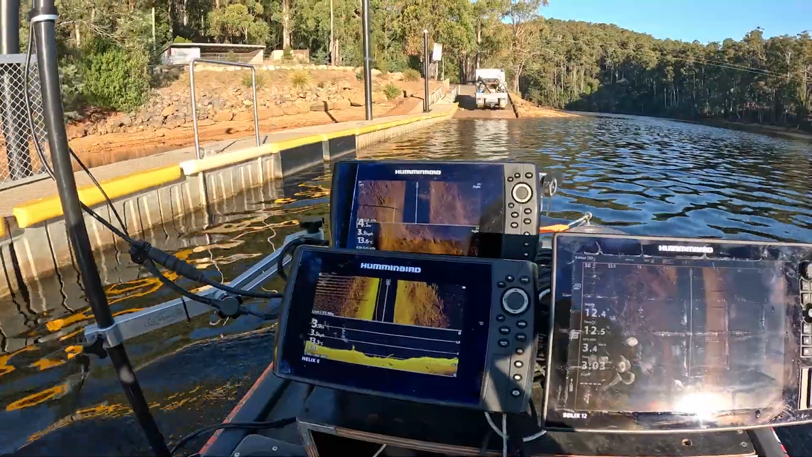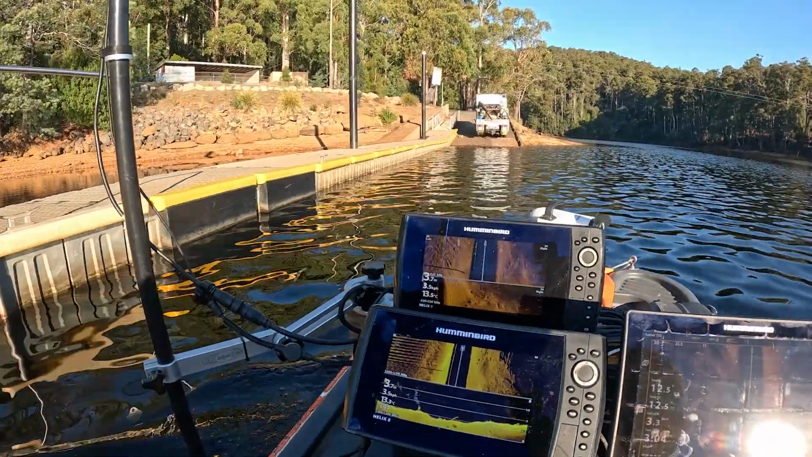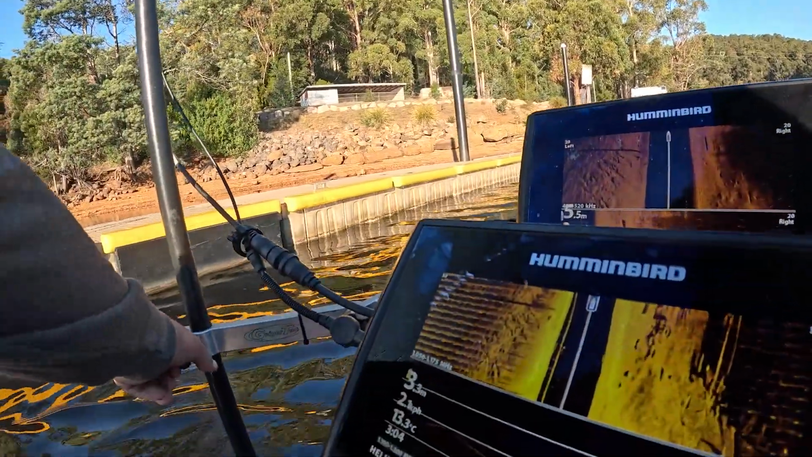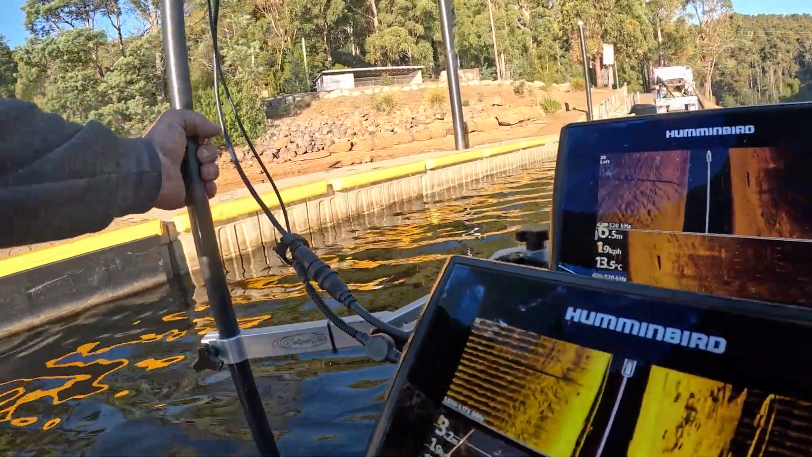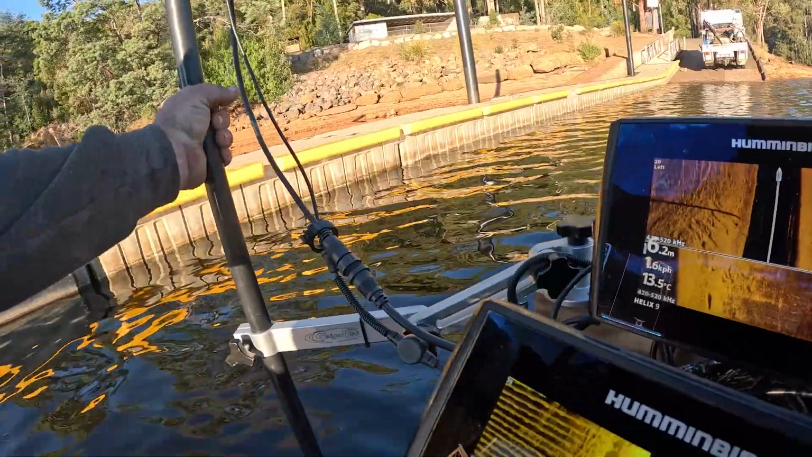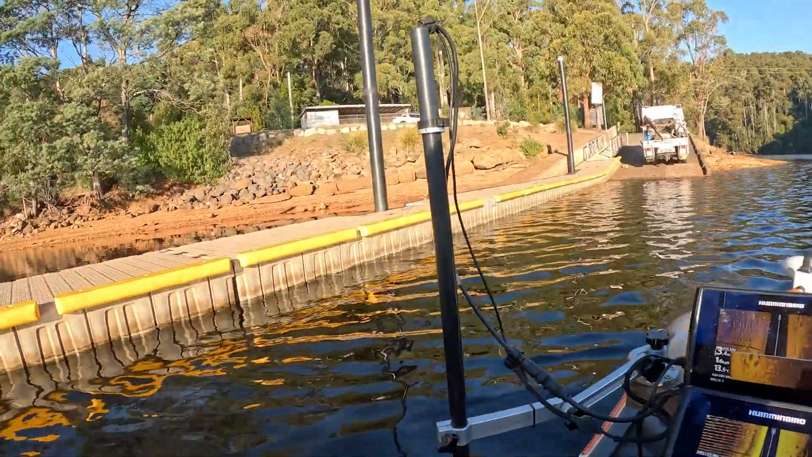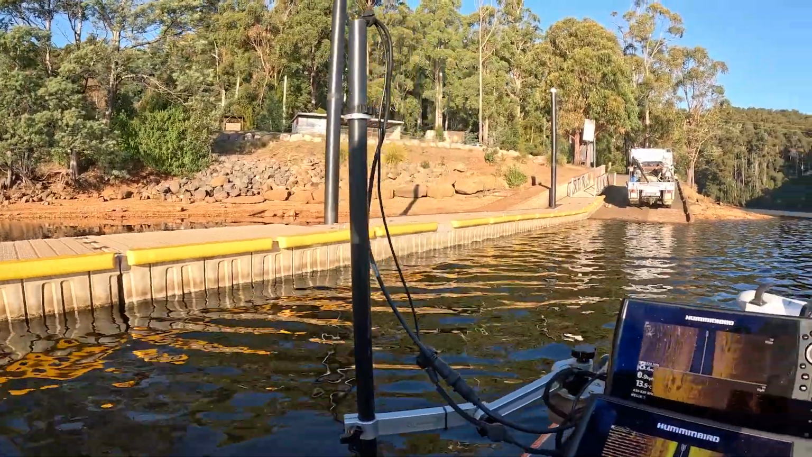Okay, so what I'm going to do, let's knock this out of here. I'm actually going to turn this around so it's facing the other way. And that should give me a better reading.